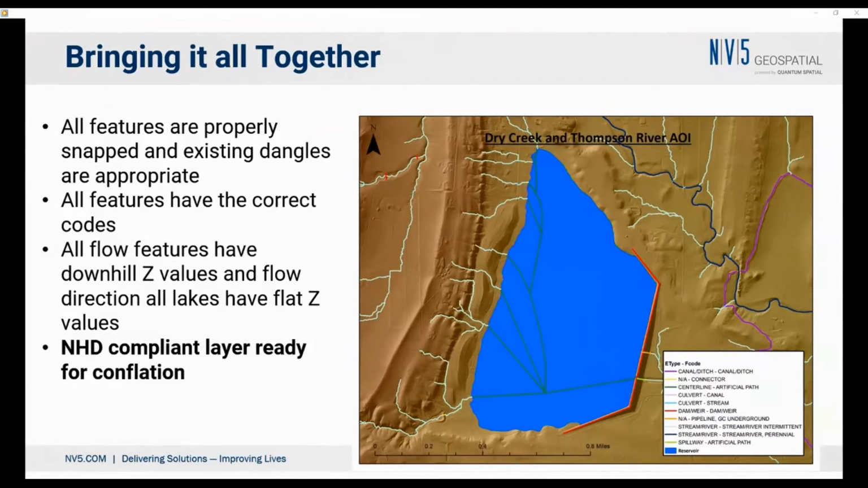It will fit into your modeling system, and it will allow you to flow from the top of your watershed through all the obstructions down out to the bottom of the watershed. That information is provided in an NHD compliant layer that's ready for conflation. We then run it through the conflation tools from USGS, and then that can be ingested into the national databases.